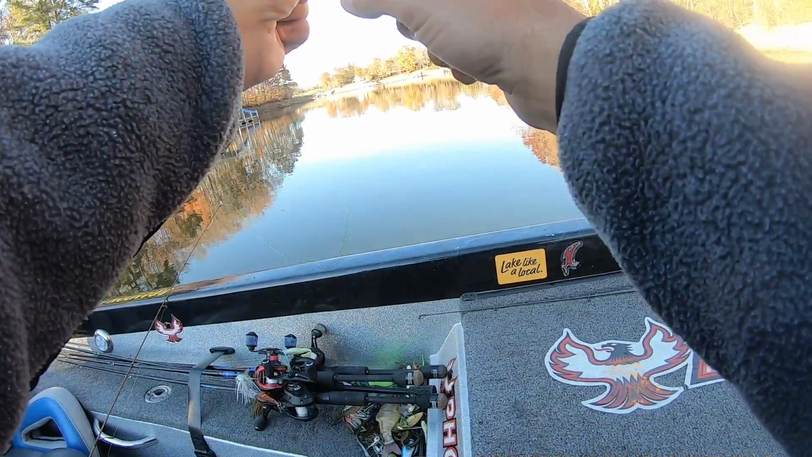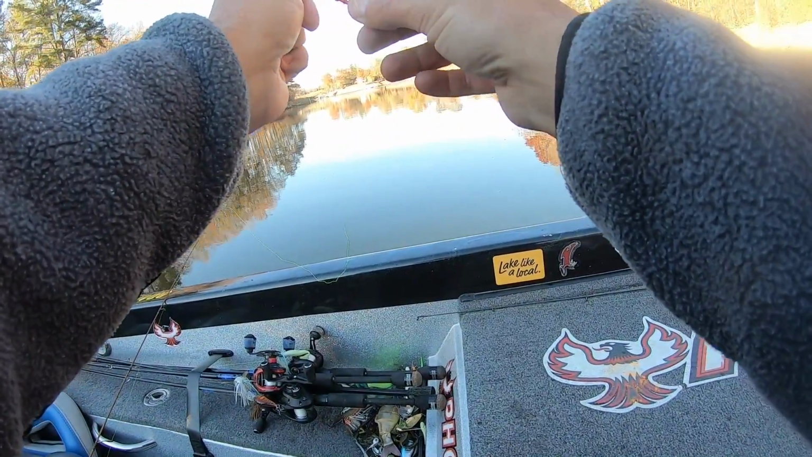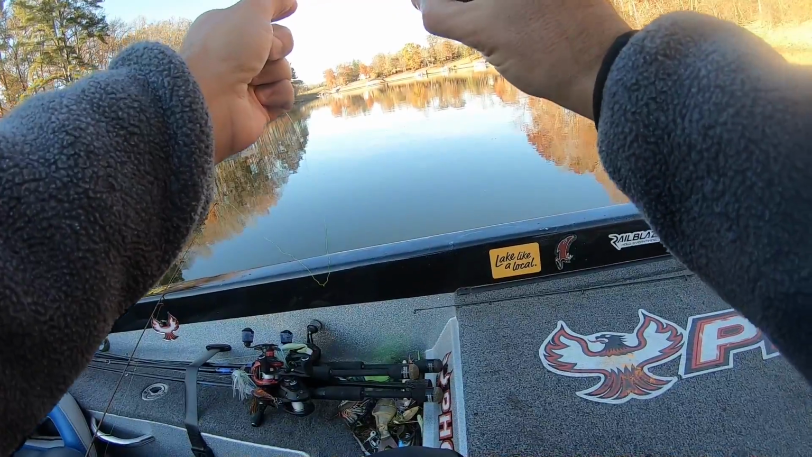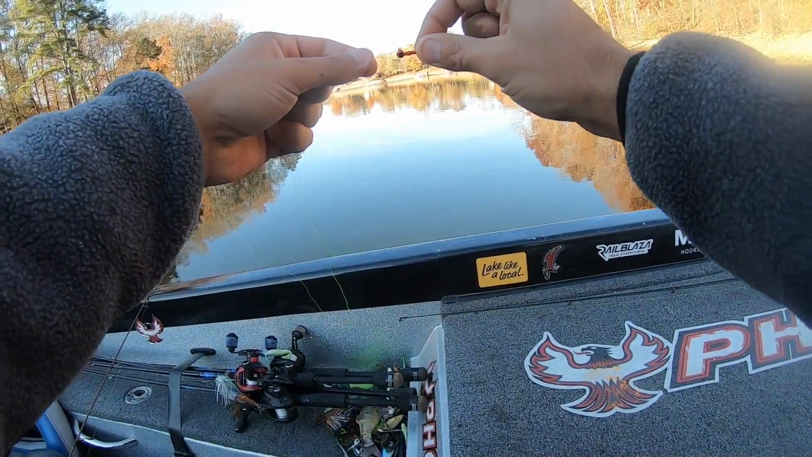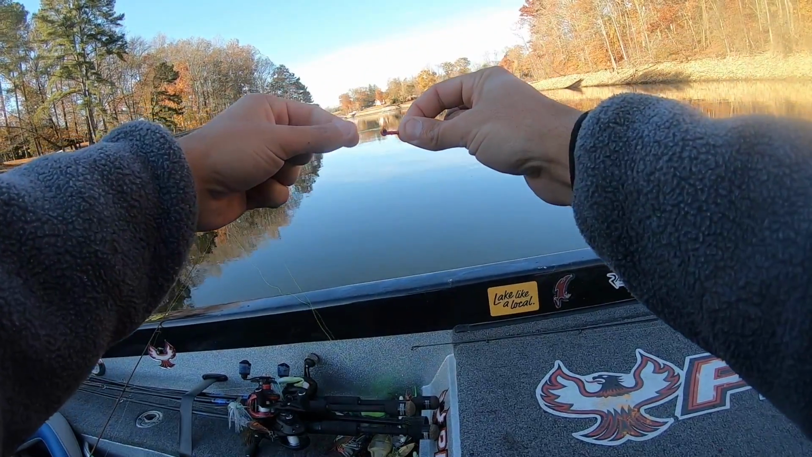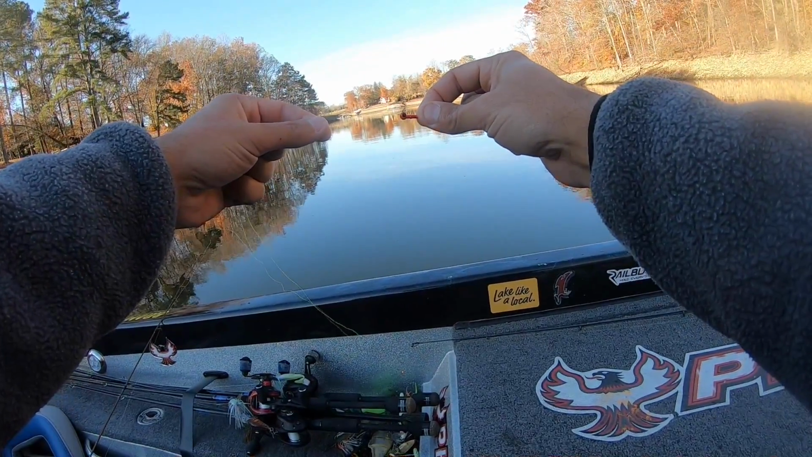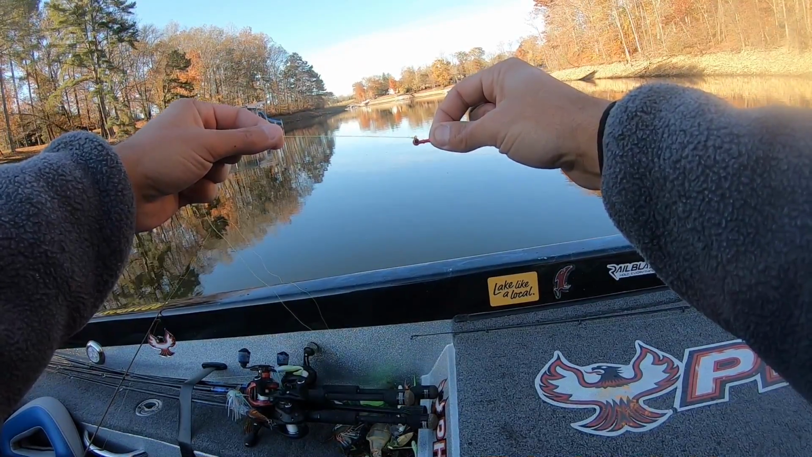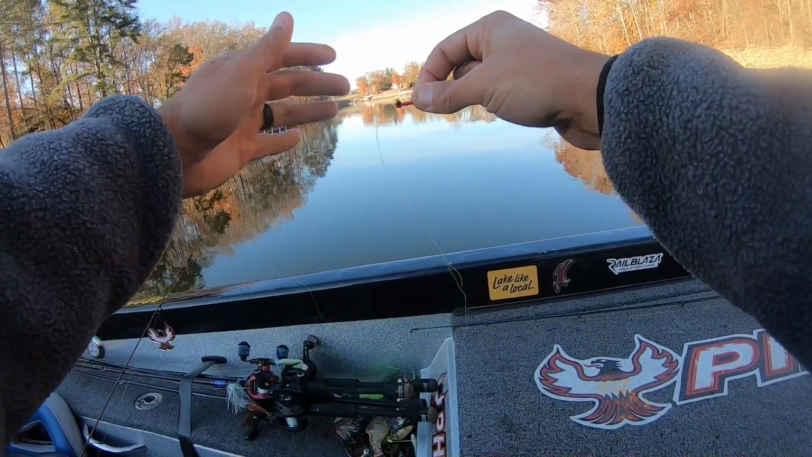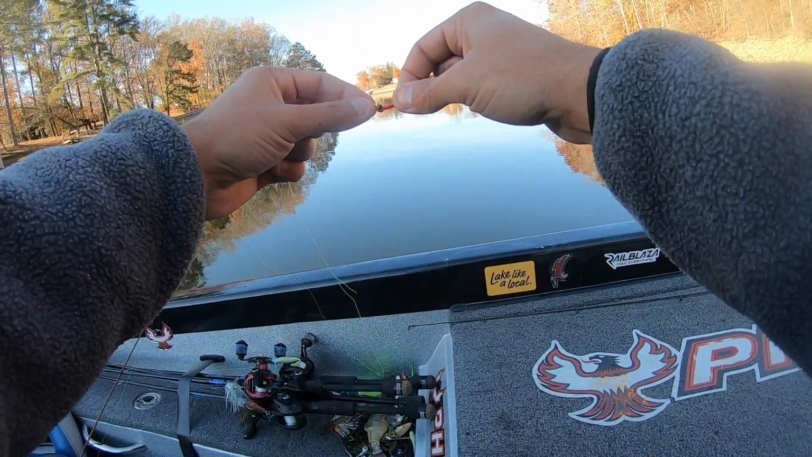Now I'm gonna take my jig and I'm gonna go back through that loop, and then when all that comes around the jig head, I'm gonna let all those lines catch right there on that hook eye, and I'm gonna cinch them all down, not all the way down tight, just cinch them down.